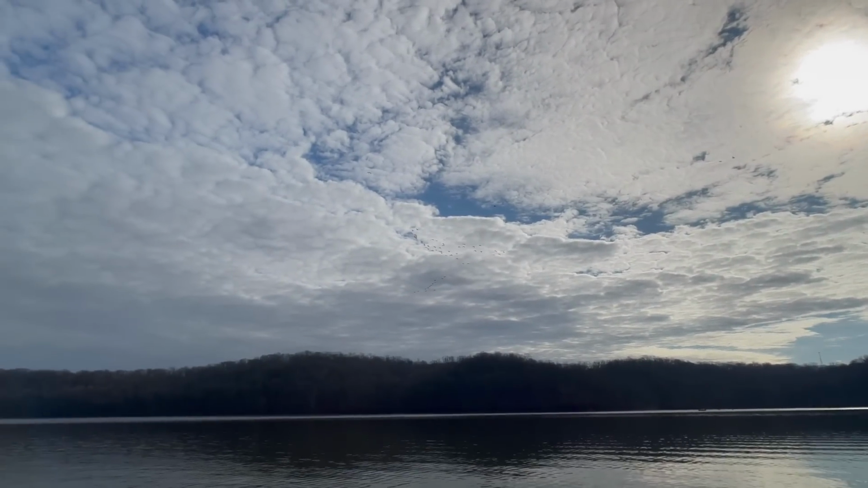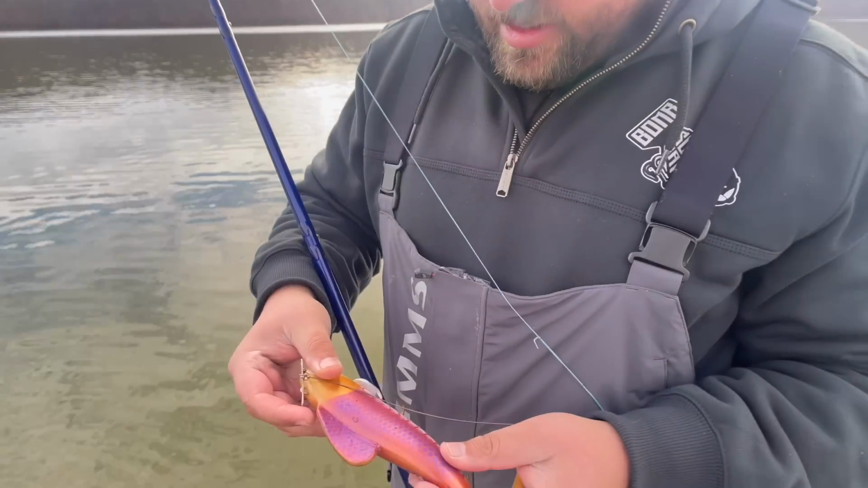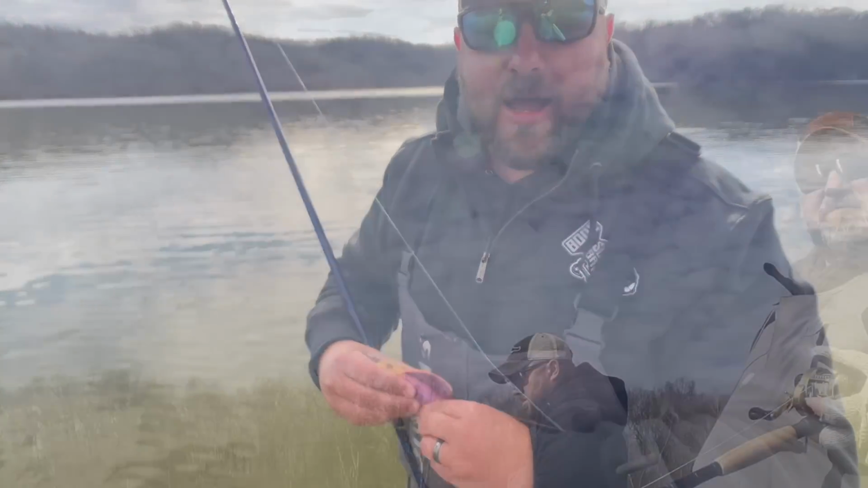Well, I just missed my first one of the morning. Smoked this Ice Cisco Mojo. Had her pretty good. Had a good hook set into her, got the bait all folded up. Got some fresh teeth marks, but just couldn't close the deal. So back at it we go.